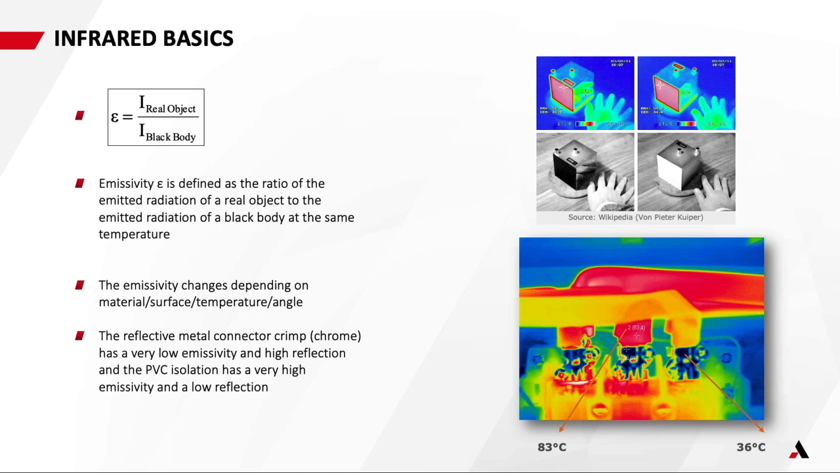That's a challenge, as you can see in the image on the bottom right-hand side. For example, the reflective metal connector, crimp, which is a chrome material, has a very low emissivity and a high reflectivity. And the insulation has a very high emissivity and a low reflectivity.